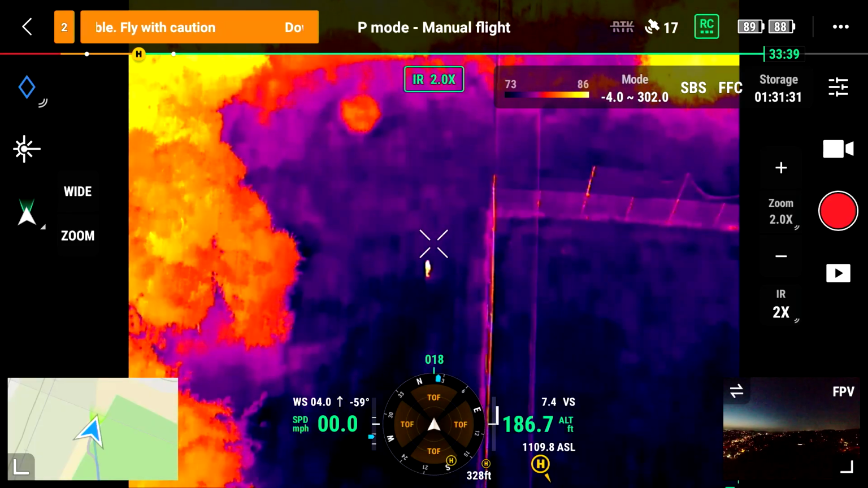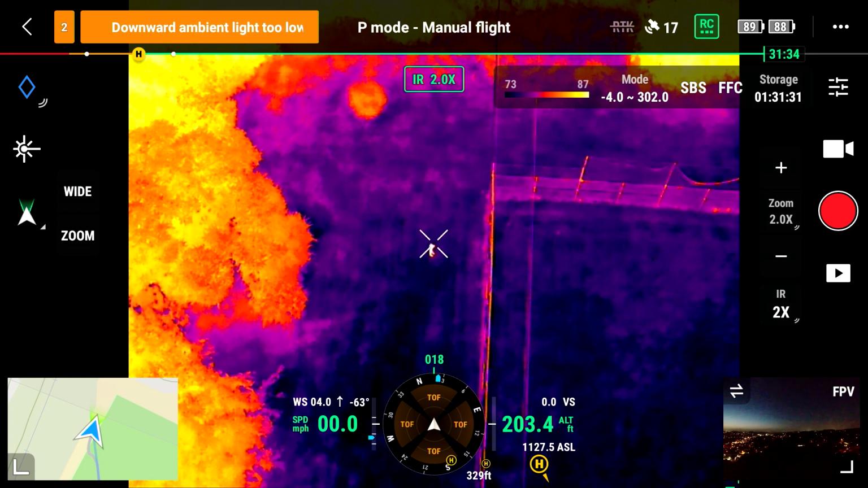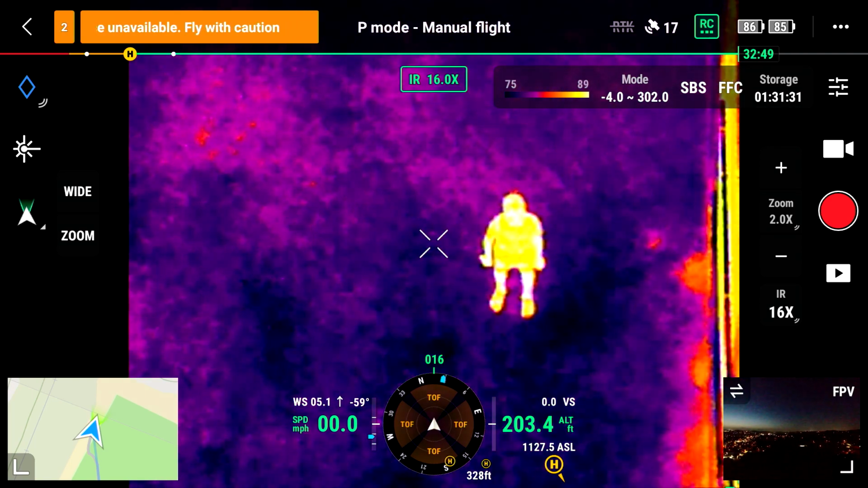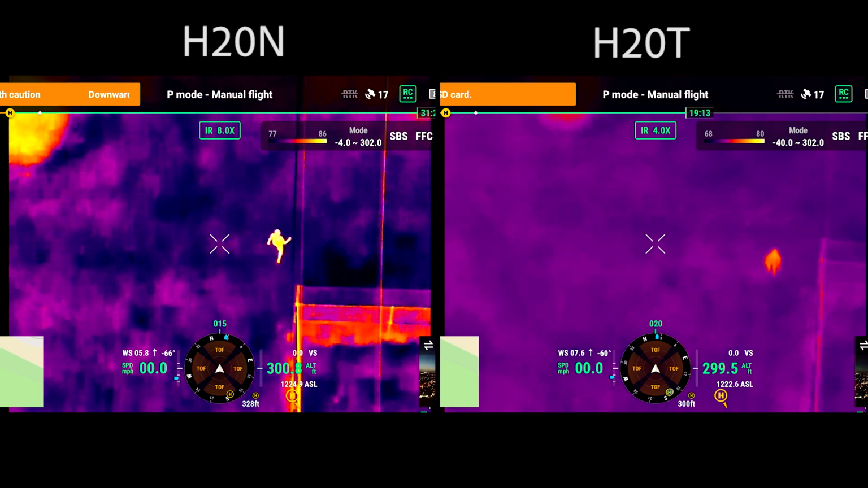We did a lot of back-to-back testing at nighttime with this camera. We started out with the N version, flying at night, starting at 200 feet high. At 200 feet high, the default is 2 times zoom, so you can see what a 2 times zoom looks like. Then we went to 4 times zoom, 8 times zoom, 16 times zoom, and 32 times zoom. Overall, the resolution at 4 and 8 times is significantly better than the T version.